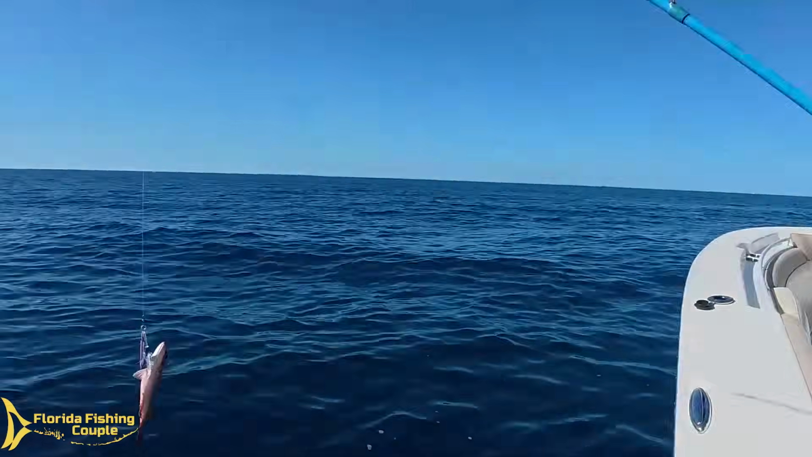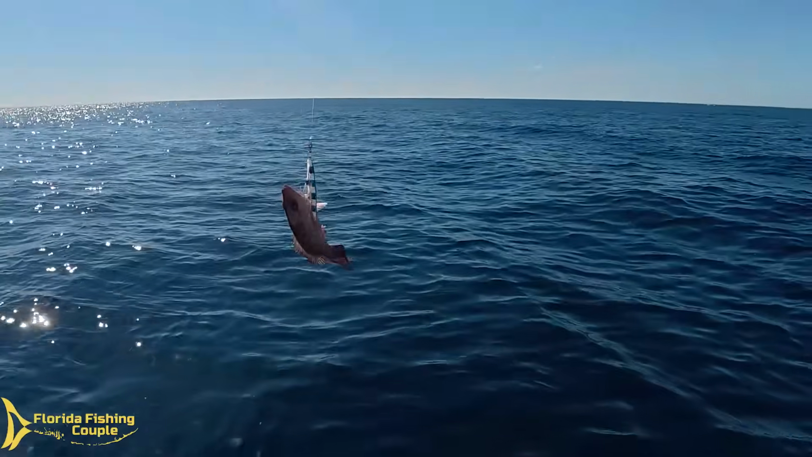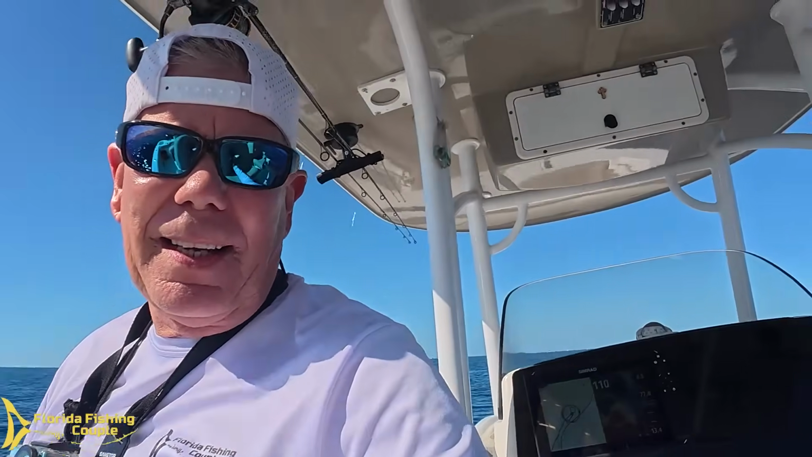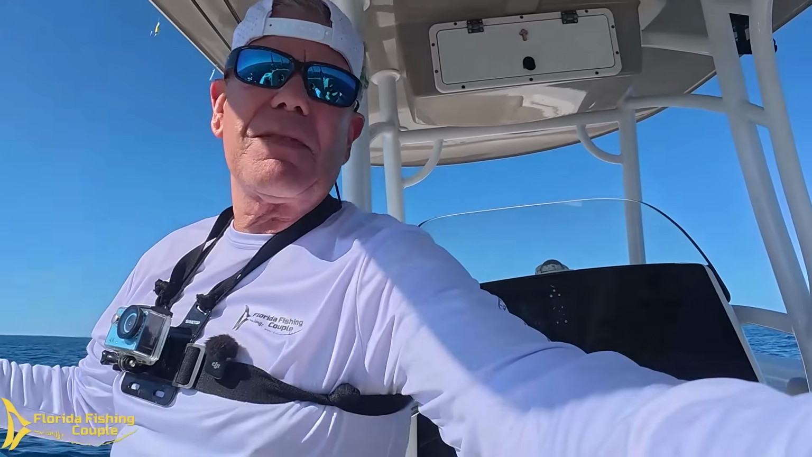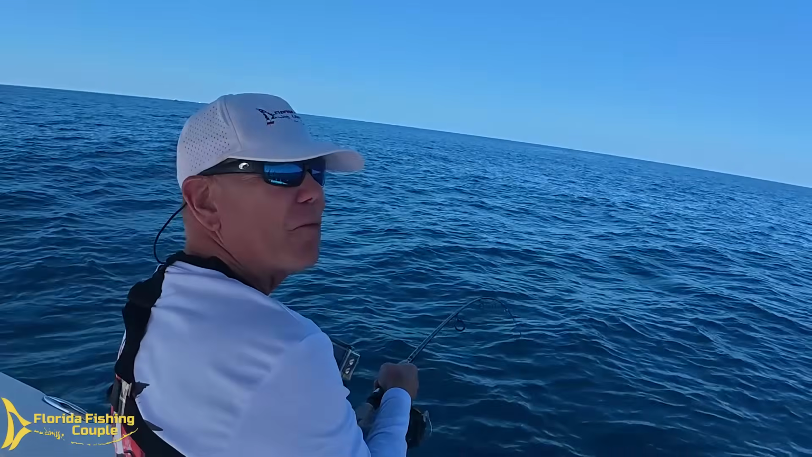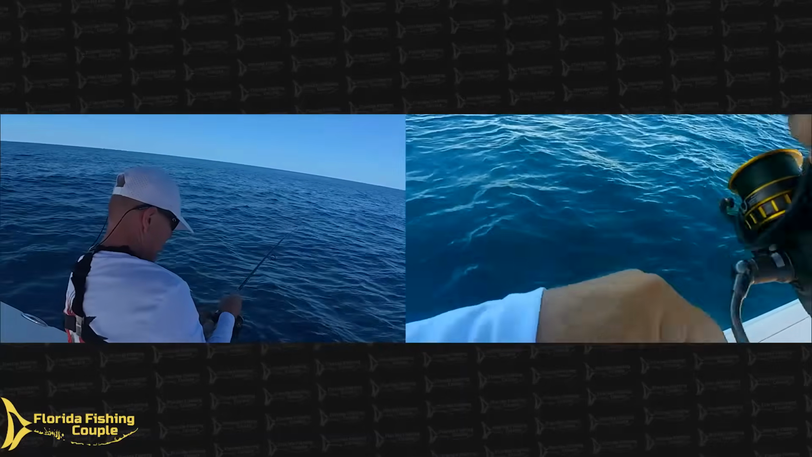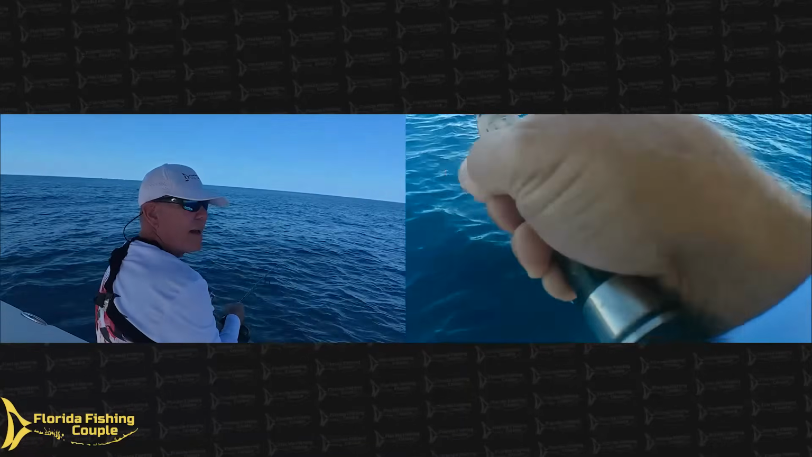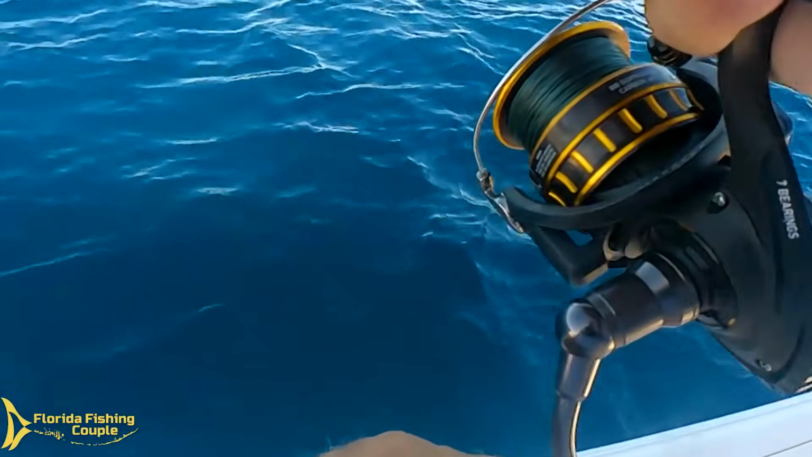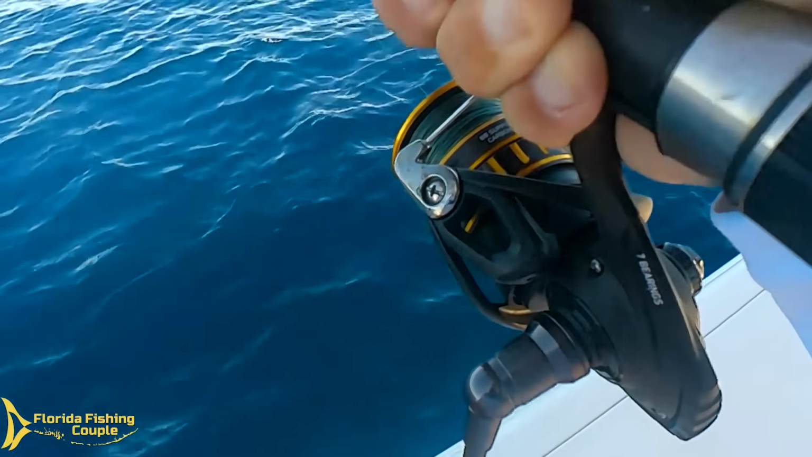All right, so here's an interesting little bite. Mangrove snapper on a jig. How do you like that? Everything hits that jig. First shot, first drop. Not a big fish, I suspect. Maybe a mangrove. Mangrove snapper at about 100 feet. Got him on a little jig head. Yep, sure enough.